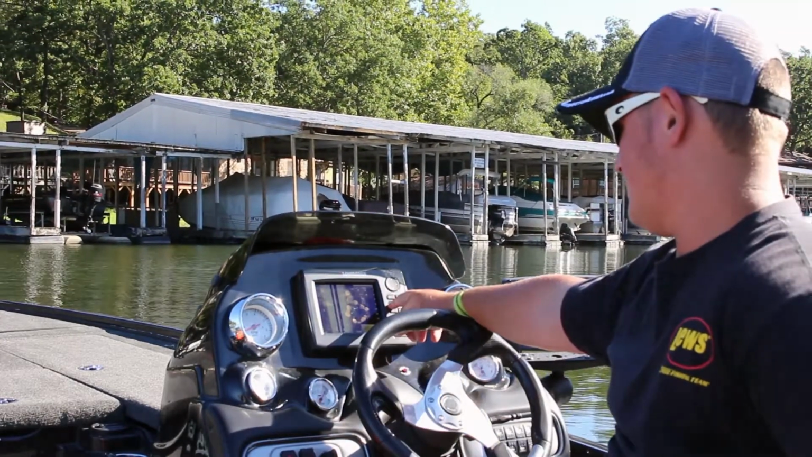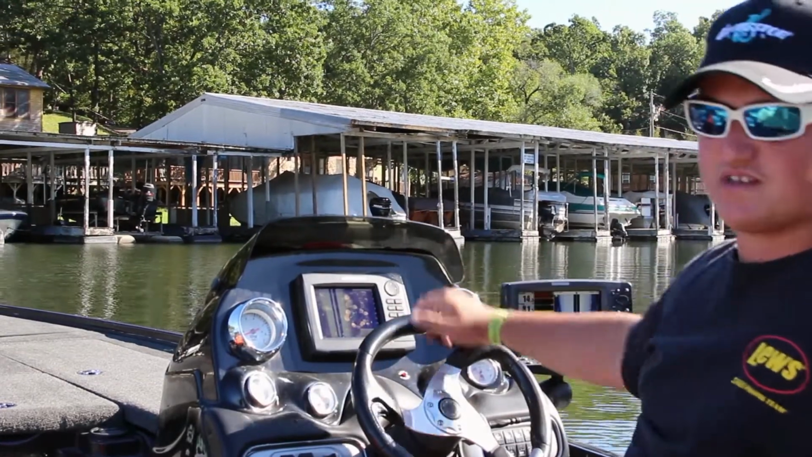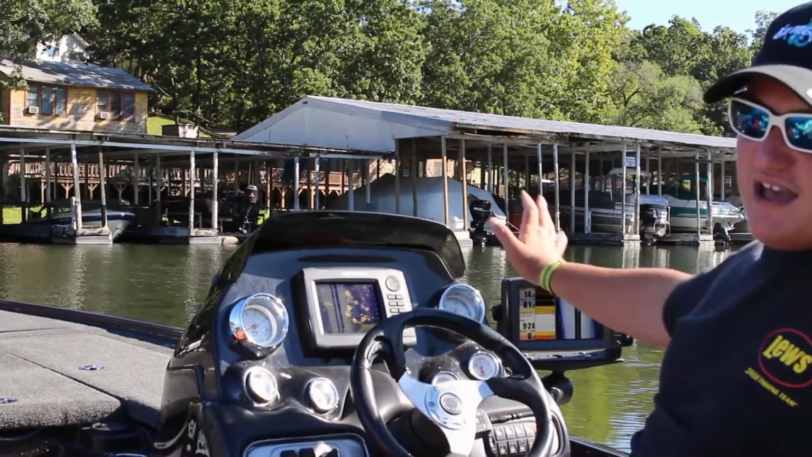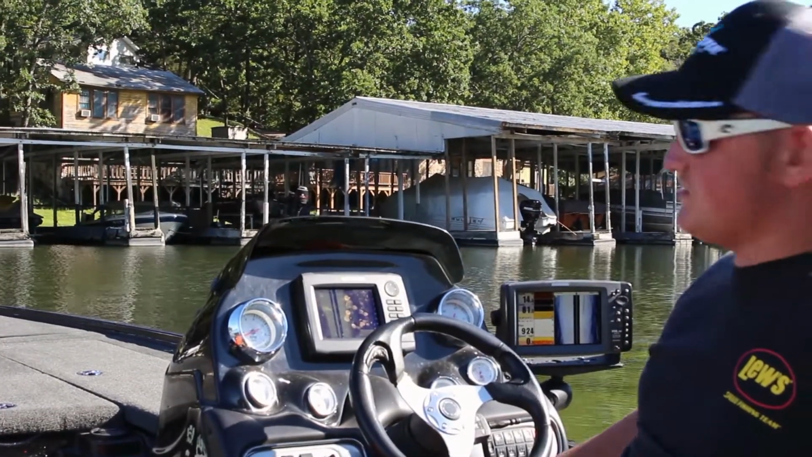And the other option here that you have is your down scan. This is a great way to find brush. So we're going to go ahead and idle down this row of docks here and show you what to look for.